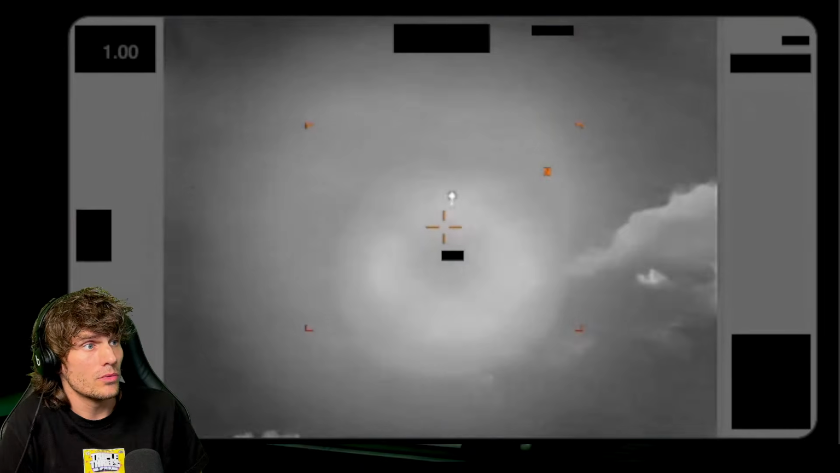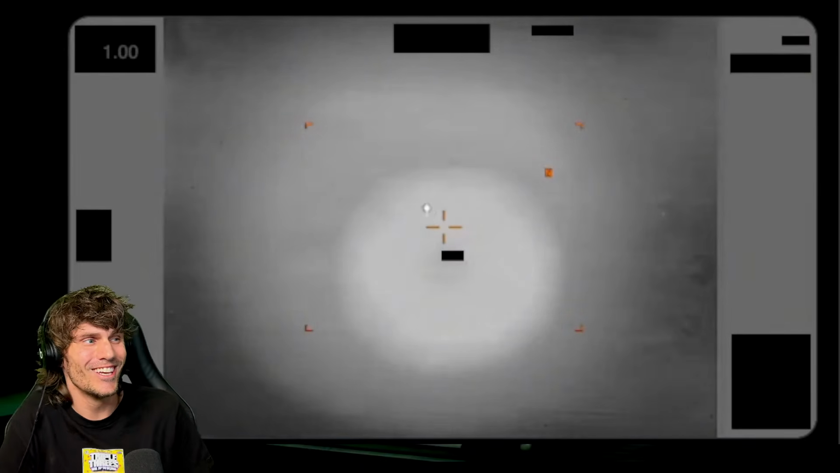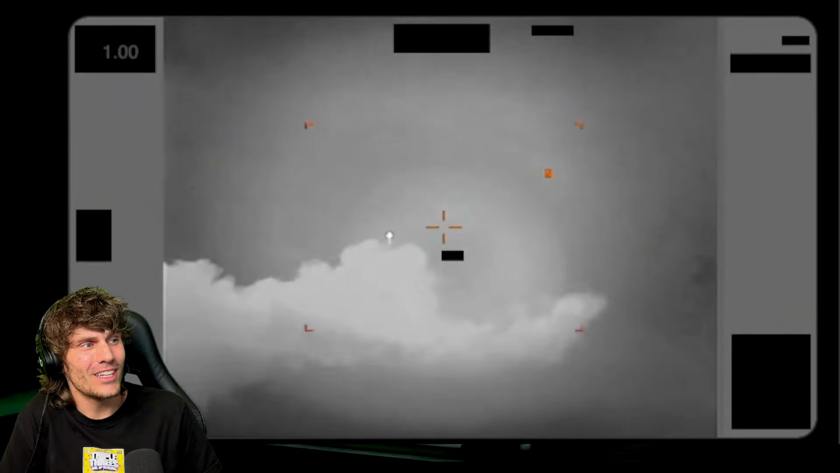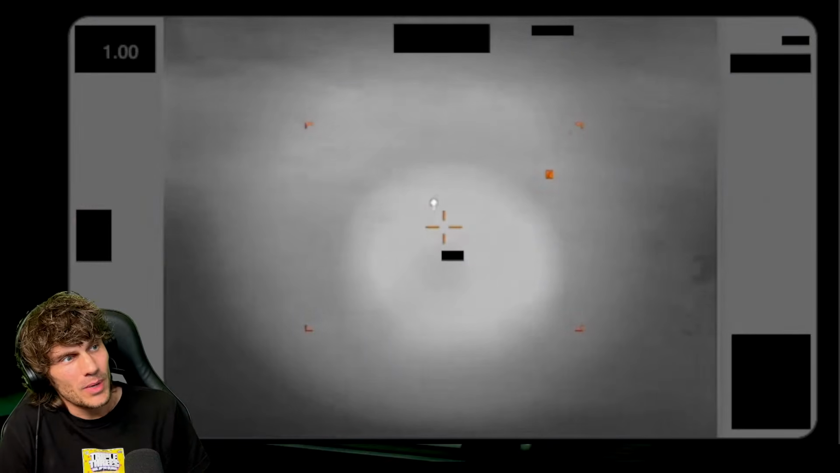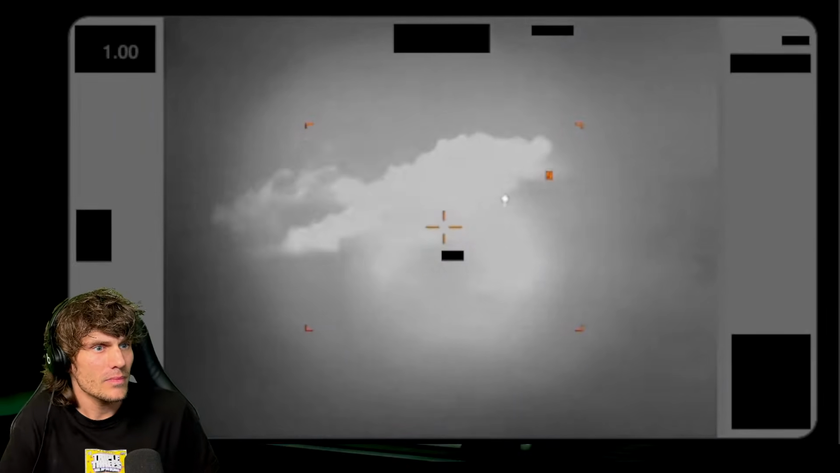That looks like a balloon. I think that one's a balloon. But it is an unidentified flying object, I suppose. I wonder if they looked at it with their eyes or a pair of binoculars, if they would be able to identify that that's a balloon.